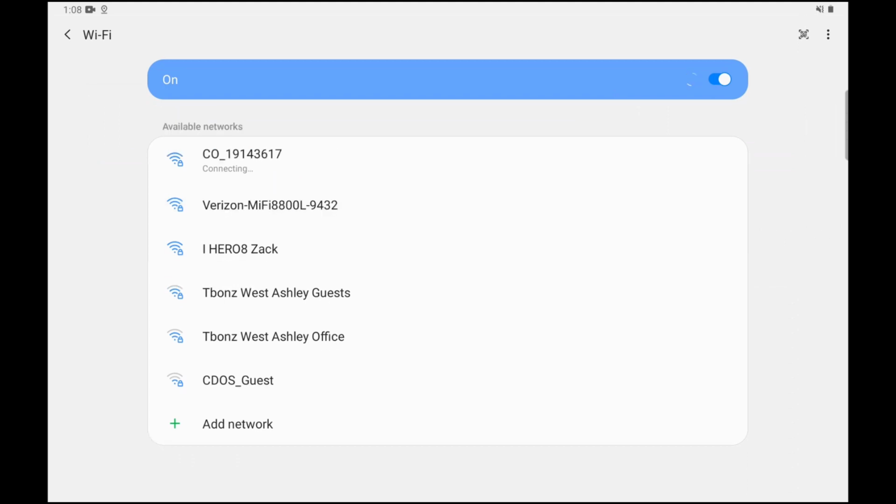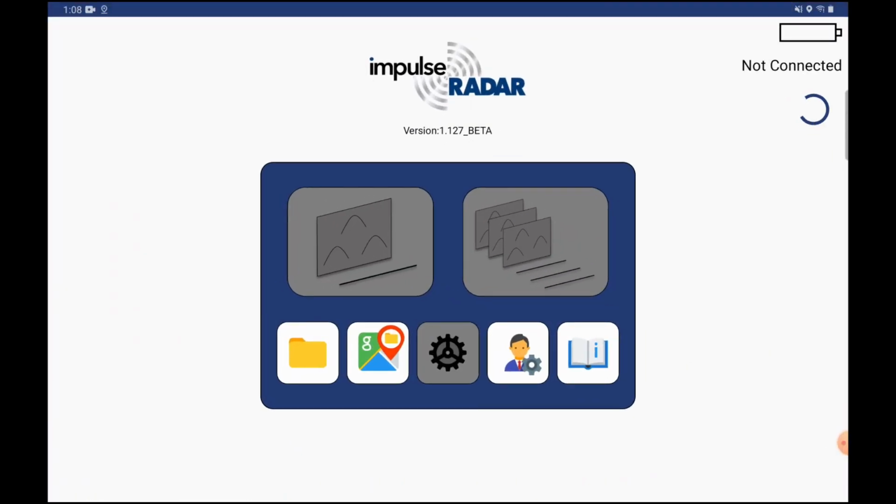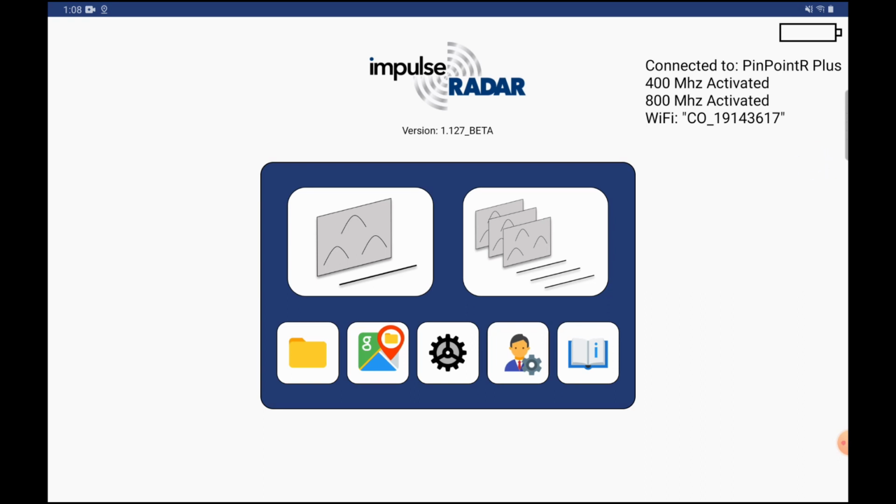So to connect to this device, we're just going to go into the Wi-Fi on the tablet, try to connect. Now you're not going to get actual internet service. This is just to get the data from the antennas to the controller. Then we're going to open the Viewpoint app, and as you can see in the top right, we've got the battery icon showing the battery status as well as both antennas being active.